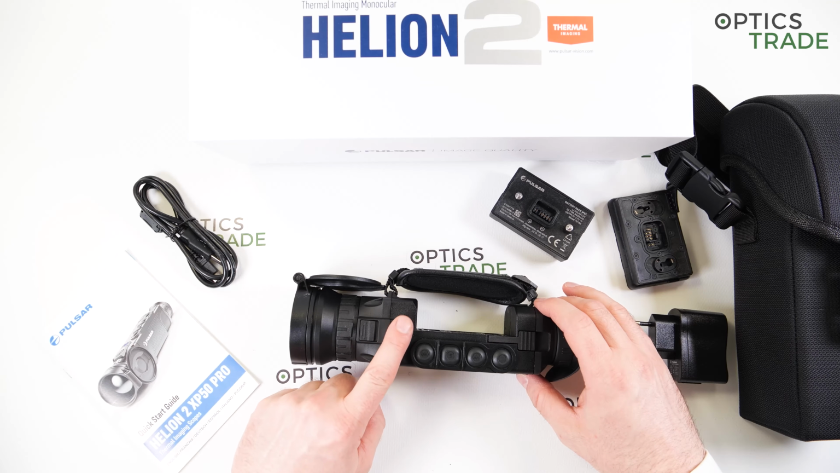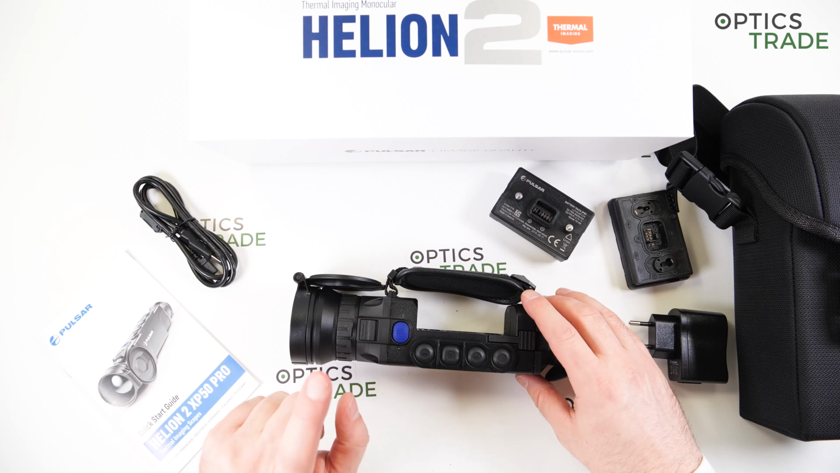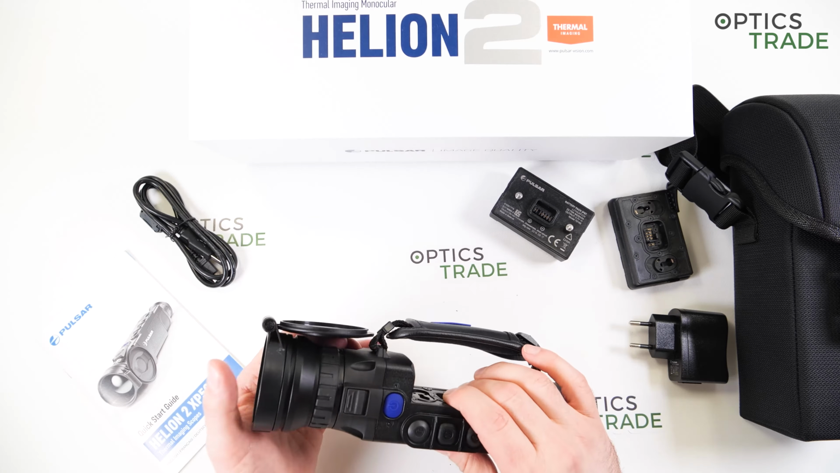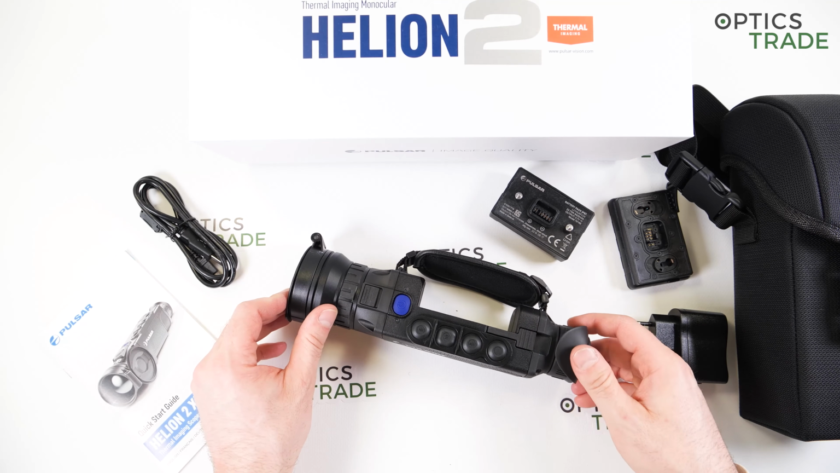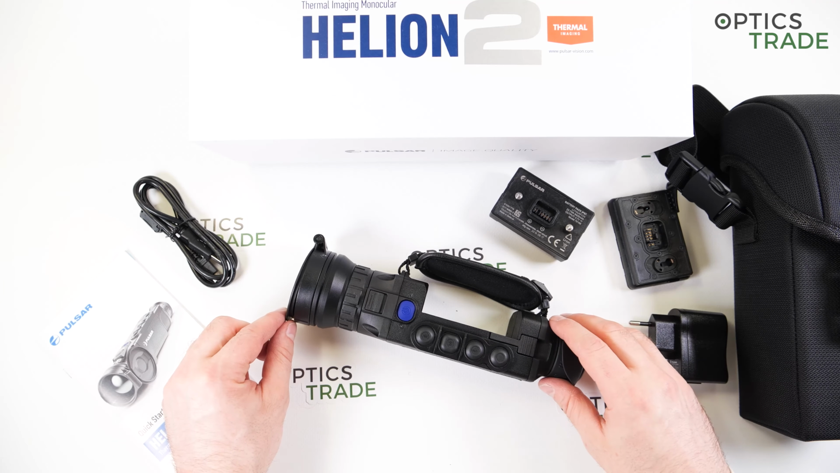The startup time is around 3 seconds, so it's really fast. It has a sleep mode. It can record videos. It also has a possibility to connect to the Stream Vision app, which is, in my opinion, still one of the best apps for thermal cameras on the market. This is also one of the reasons why Pulsar is, I would say, such a market leader.